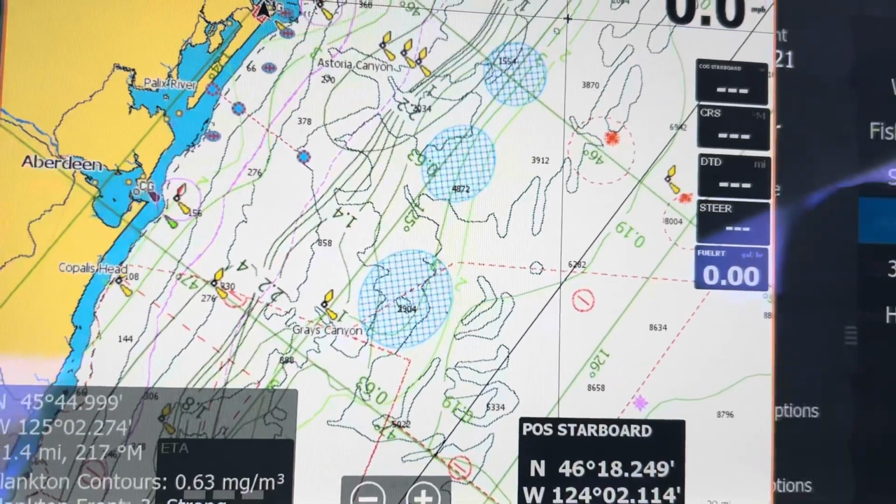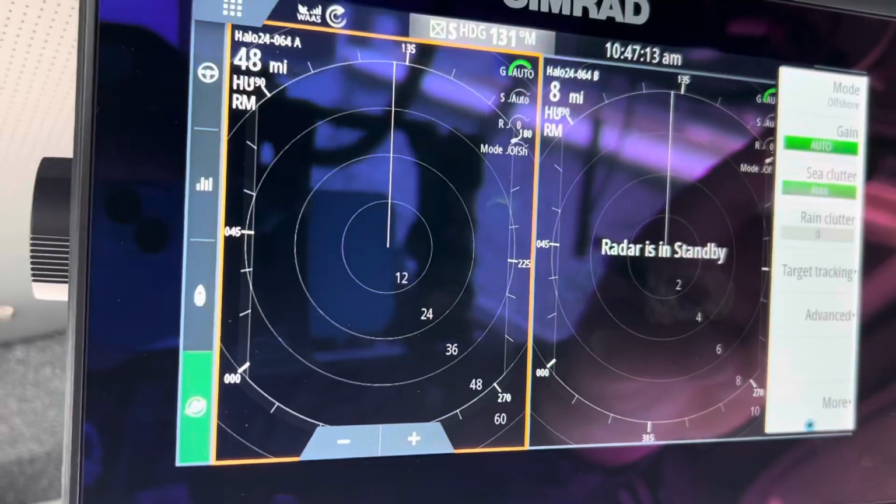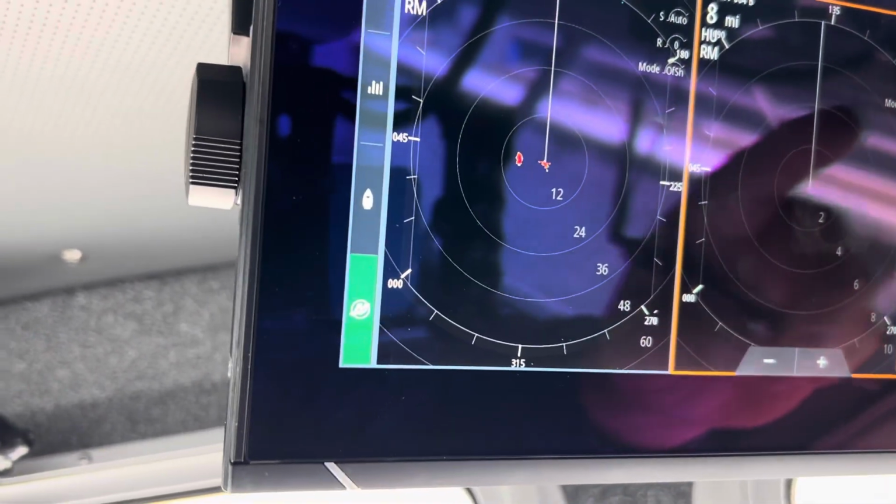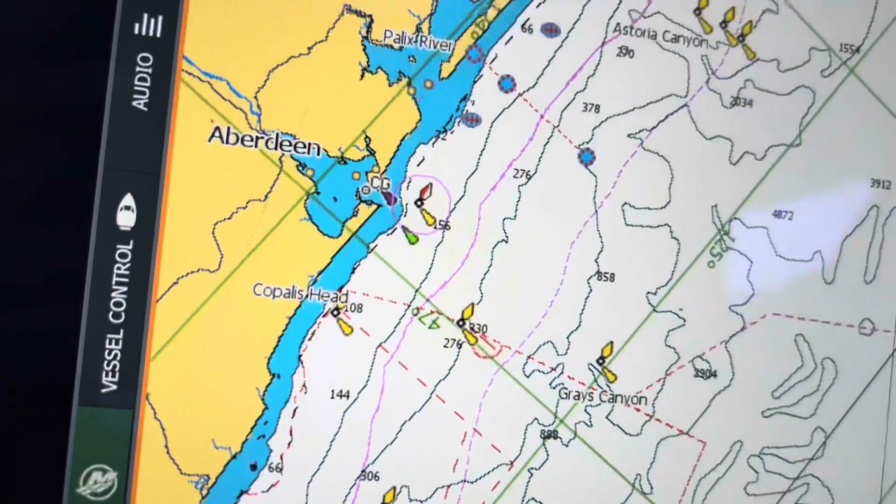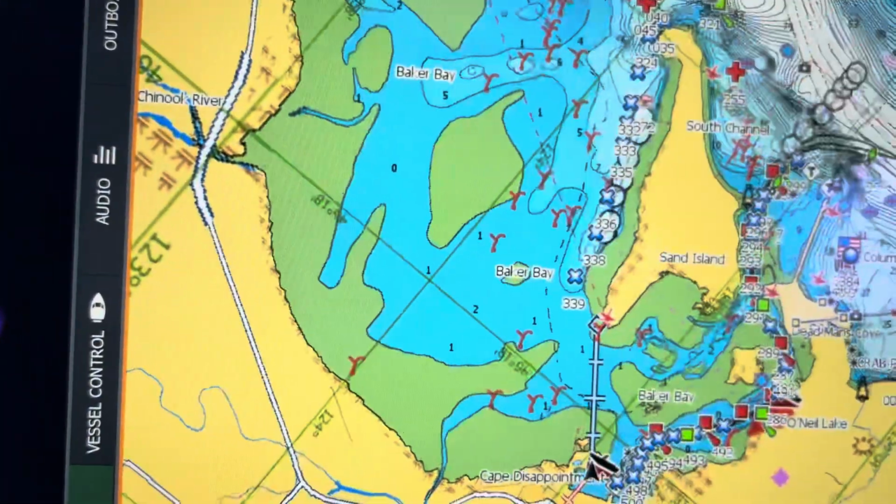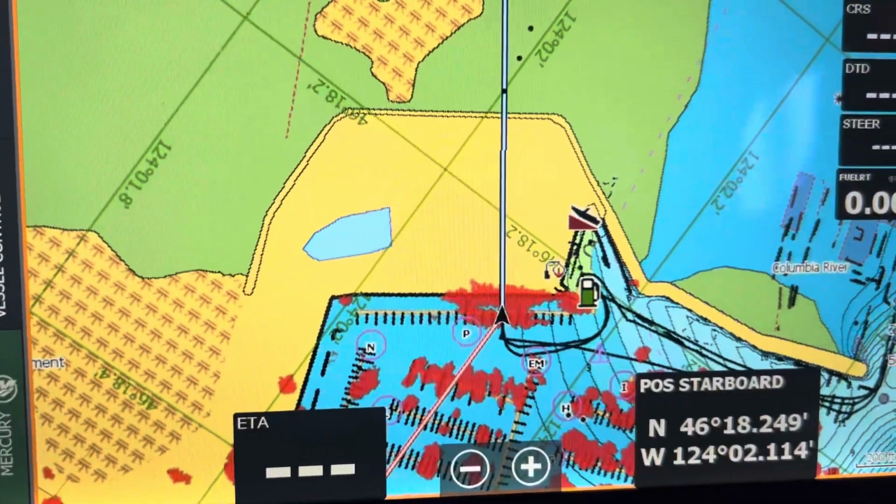We have radar overlay. Let me turn on the radar. So if we come up here, I have it set up on here for dual radar. So I'm going to hit transmit on this Simrad. Then I'll turn on the other one. Okay, so now they're both running. Got them in dual mode. One is at 48 miles, one's at 8 miles. And then I come down to here, and if I clear the cursor here and go back into where we were, down here in Oahu Harbor, you can see that it's starting to overlay the radar on top of that. So that's another option you have.